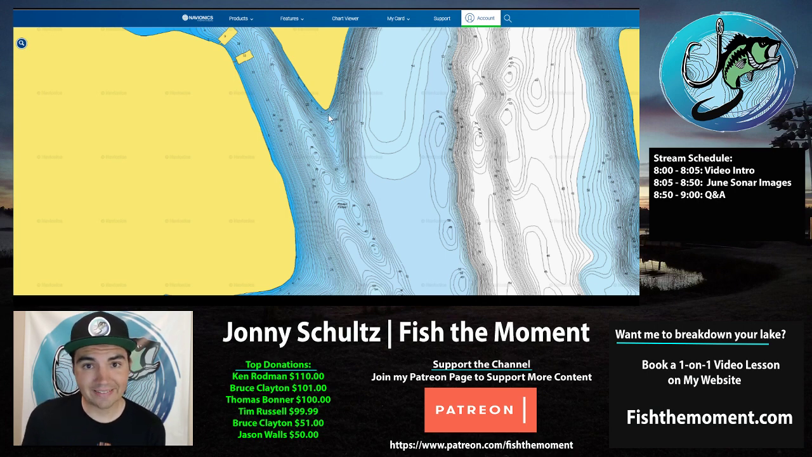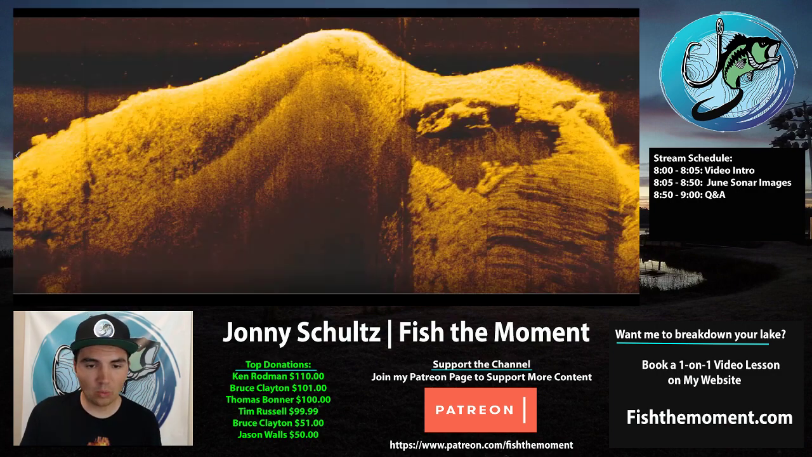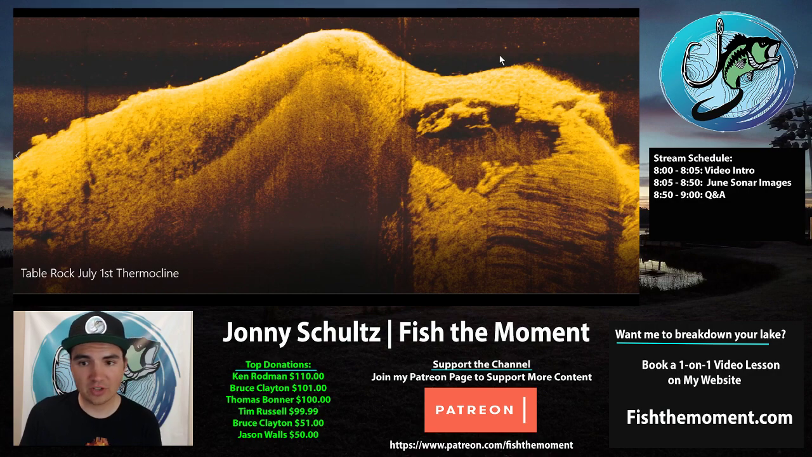And so what's happening is that guys are finding fish right here. They catch a few fish in the morning because they see them on their graph. Then they pull back up and they don't regraph this area. They just pull up and start fishing for 10, 15 minutes, don't get any bites, and they're like, well, the fish aren't there. What's happening is that those fish move and you never regraphed the area to see if those fish were there.